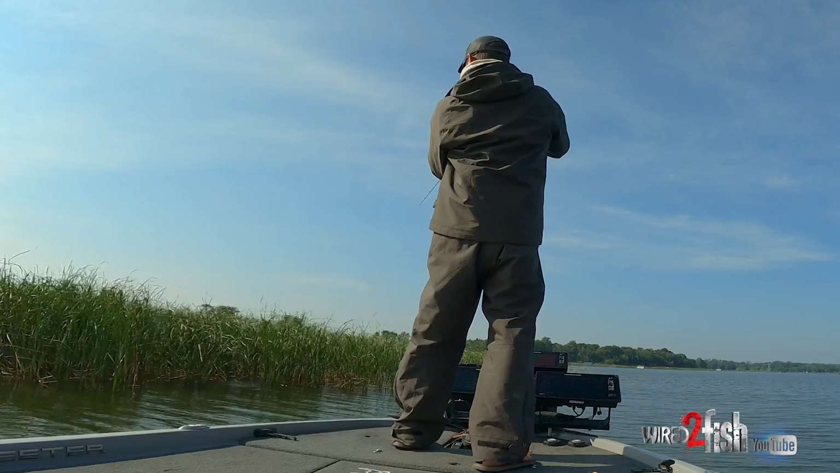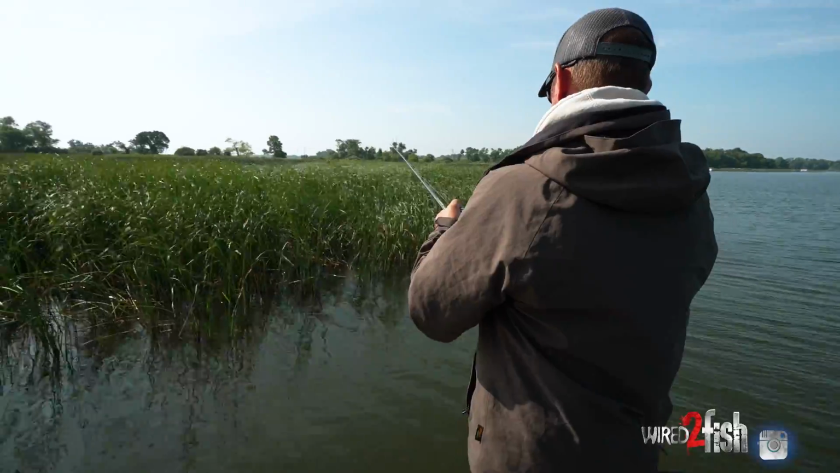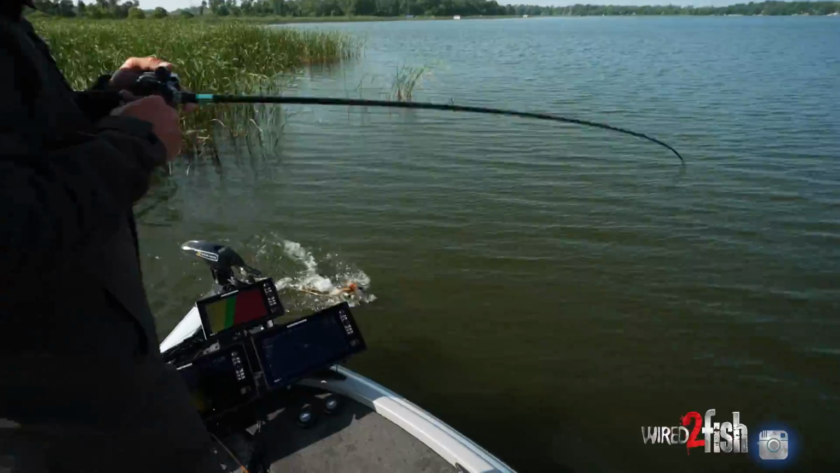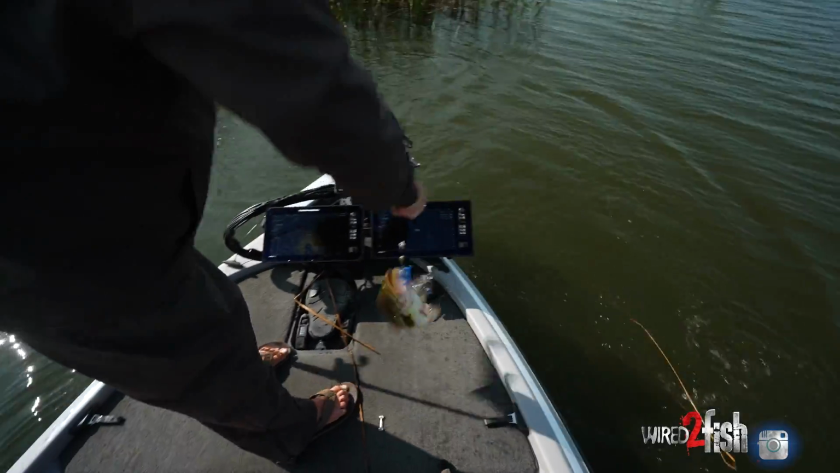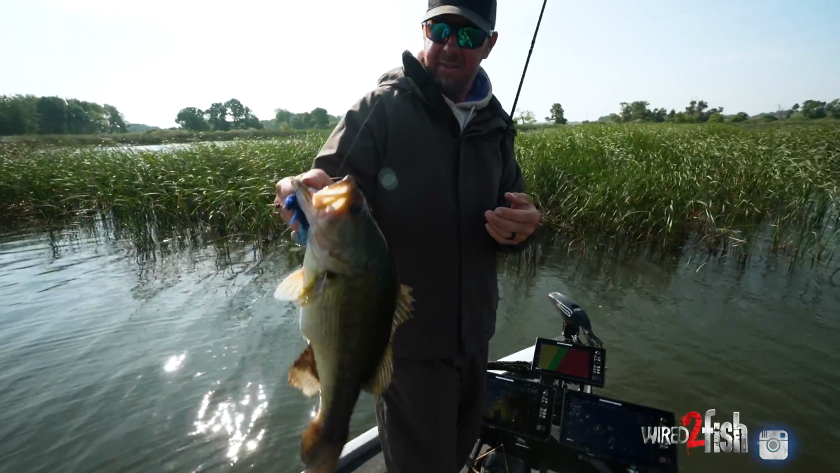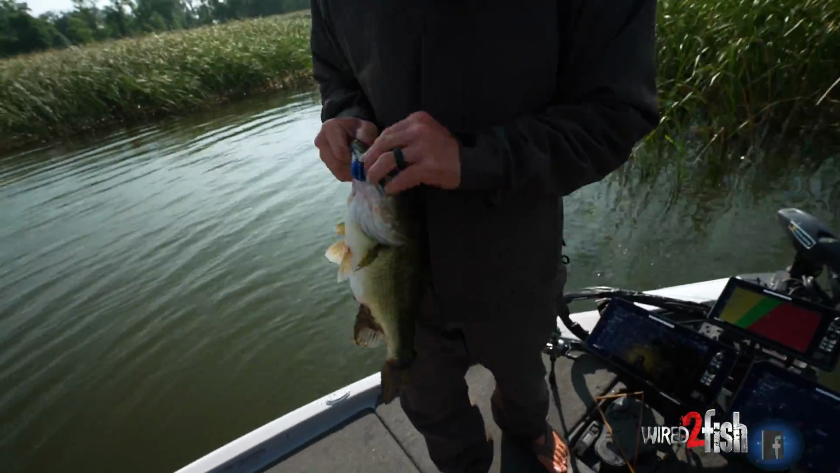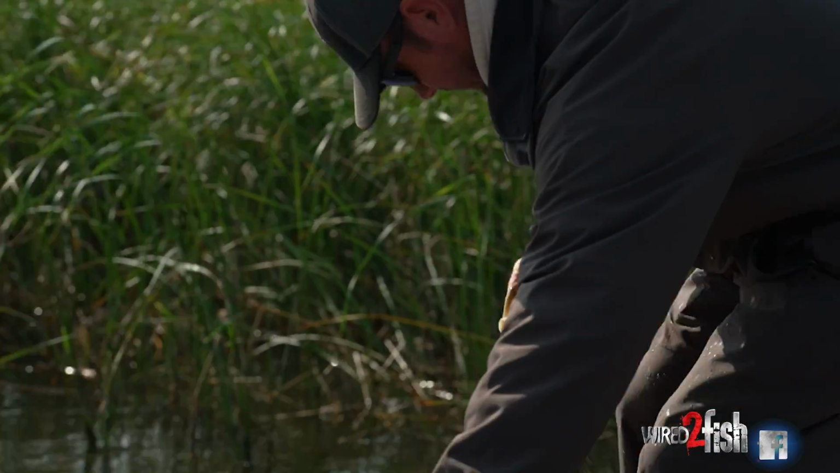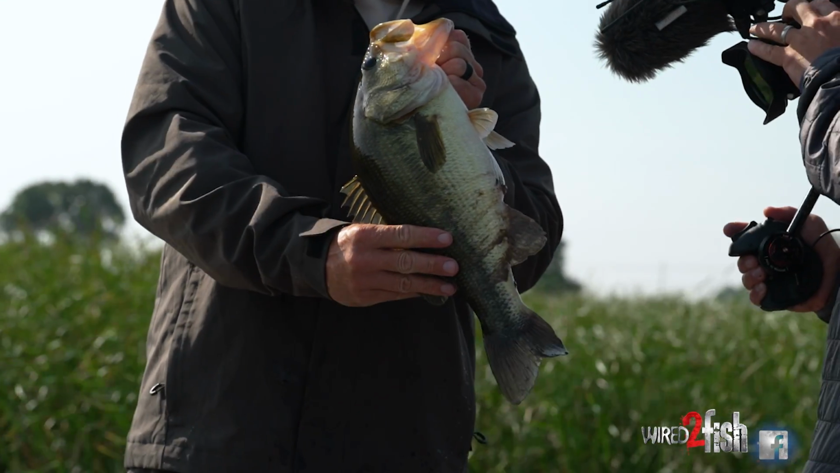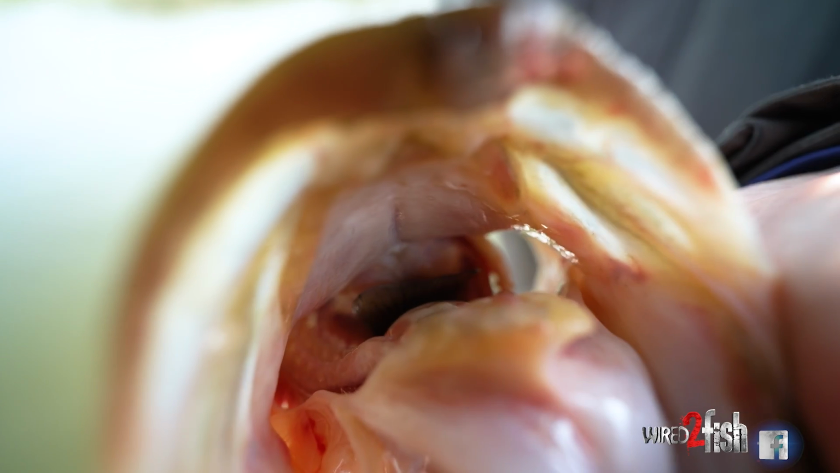Oh, come on. Still on there. Oh, that's a healthy one. Just see that, just eating it funny. Look at that football. Look at what they're eating. We talked about today that we were fishing some bluegill eaters, and I'd say we're right on there. A big bluegill sticking out of its throat.